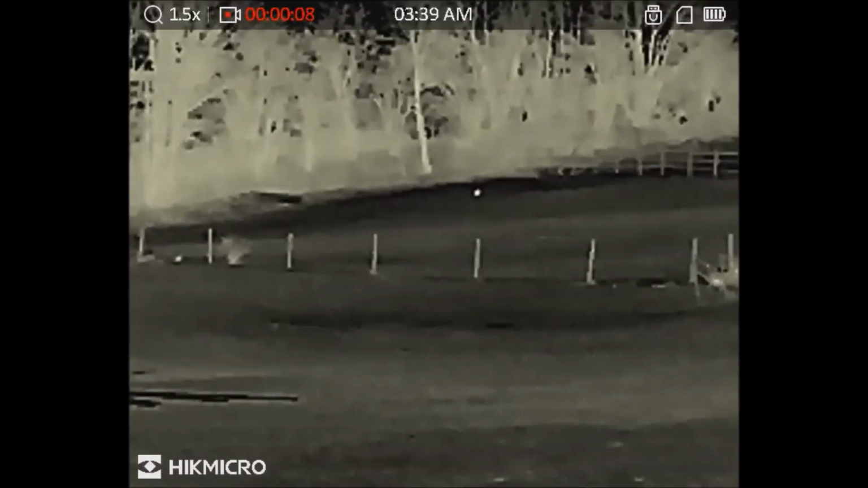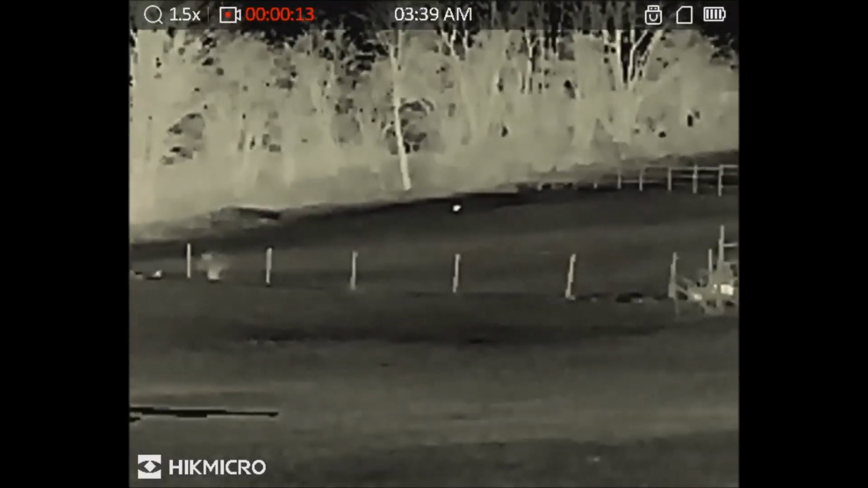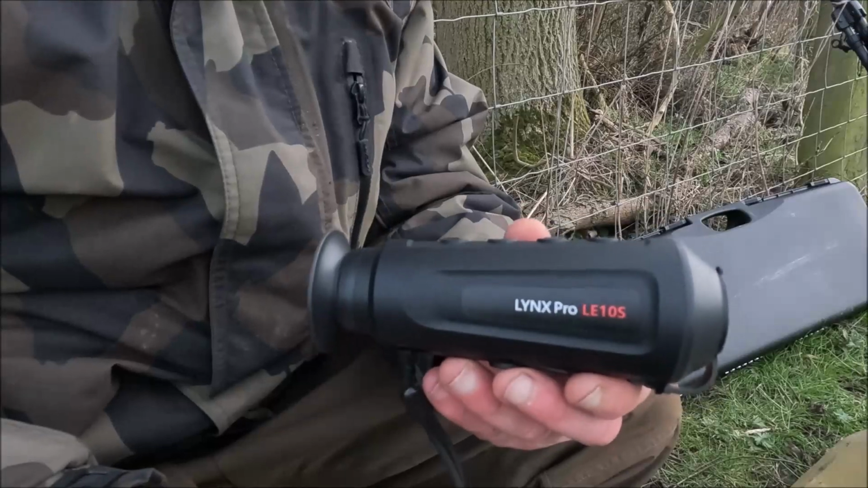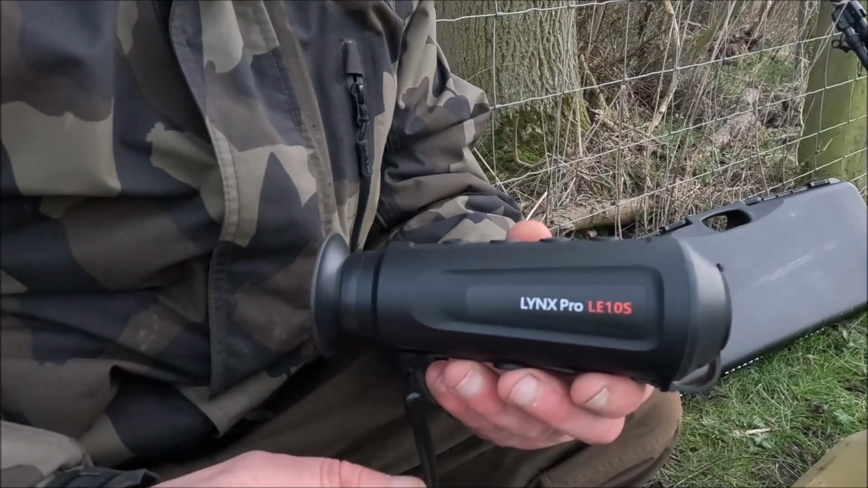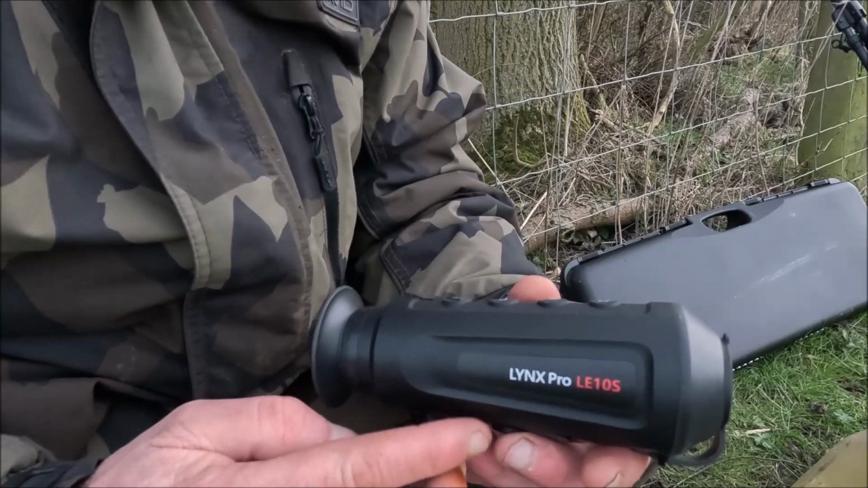Now compare that to a nice clear evening when we've had a bit of sun in the day. As you can see, all the bushes and trees are retaining a little bit of heat. There's no fog to block out the detection. And if you look, there's a hare coming down the field, and just behind it in the next field you'll see another one run across. That hare in the field at the back is probably about 120 yards away, but it still shows up really, really clearly. As I said, this is the LE10 version. I didn't go for the very basic one, which is the 6mm lens one, the LE6.